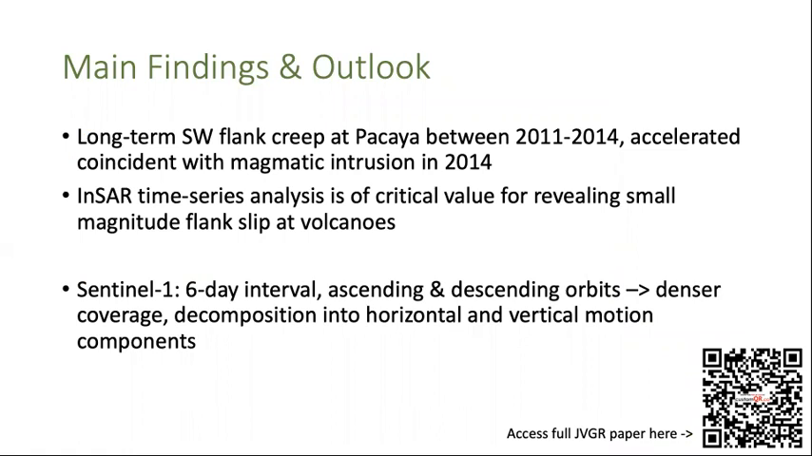This highlights the critical value of InSAR time series analysis for revealing small magnitude flank slip at volcanoes that might otherwise be overlooked. Looking forward, thanks to a 6-day repeat pass for Sentinel-1 and the availability of ascending and descending orbits, we now have much denser coverage, which will also allow decomposition into horizontal and vertical motion components to better constrain any ongoing flank motion. This could also help identify slow ongoing slip at other poorly instrumented volcanoes.